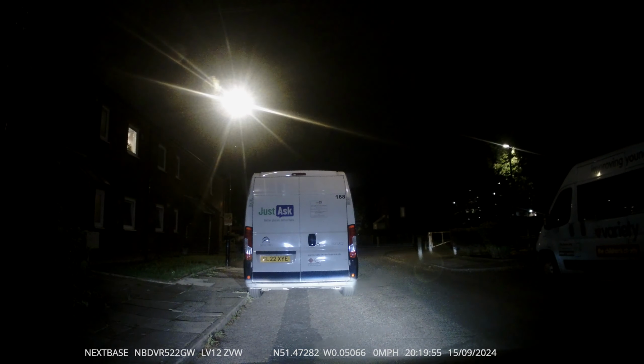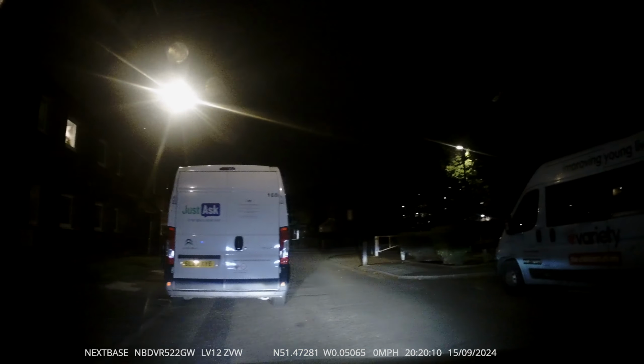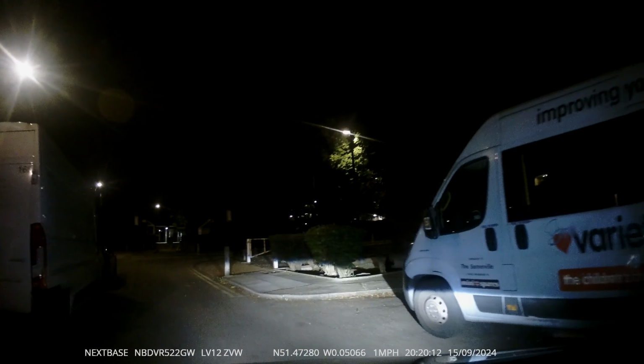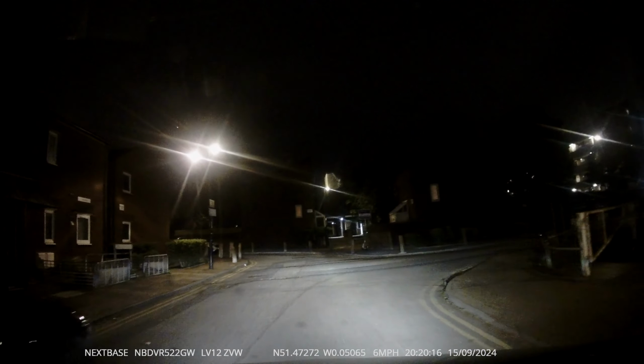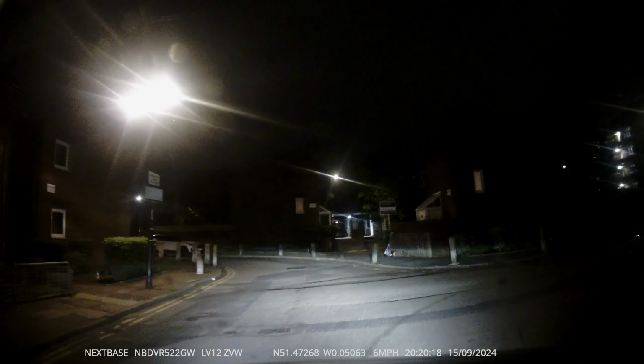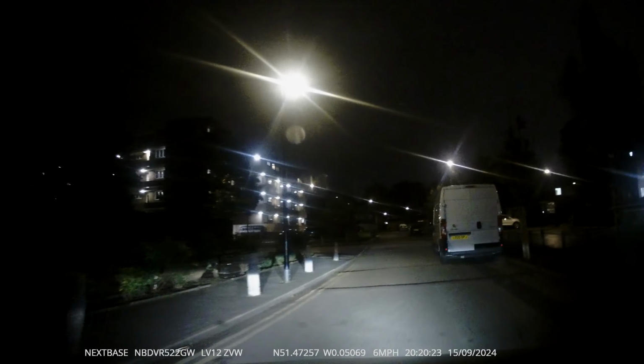So I'm just going to move off and put into practice what I've said. So prepare the car, do my all-round observation checks, 6-point checks. I'm not giving any signal because no one benefits from it. Taking the next road on the right, mirrors, signal right, looking into the road to make sure it's safe before I go into there. Then I'm going to take the next road on the left, mirrors, signal left.